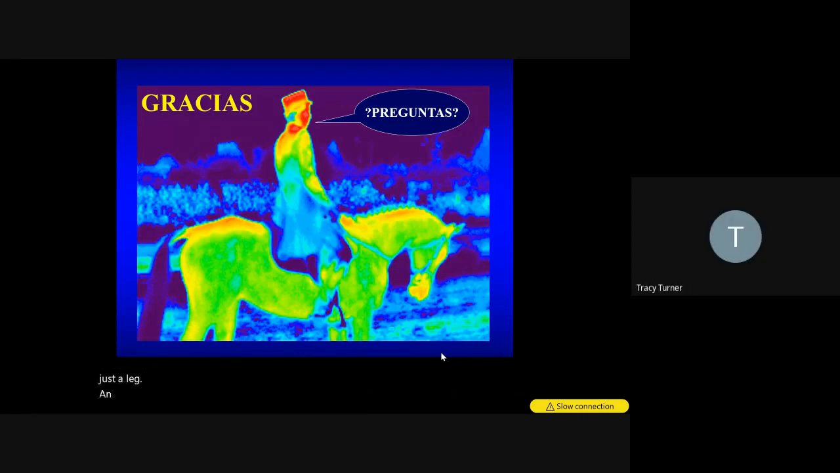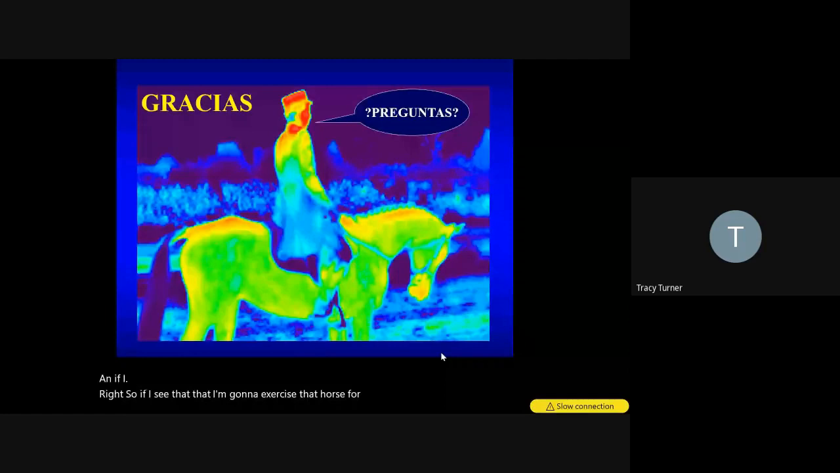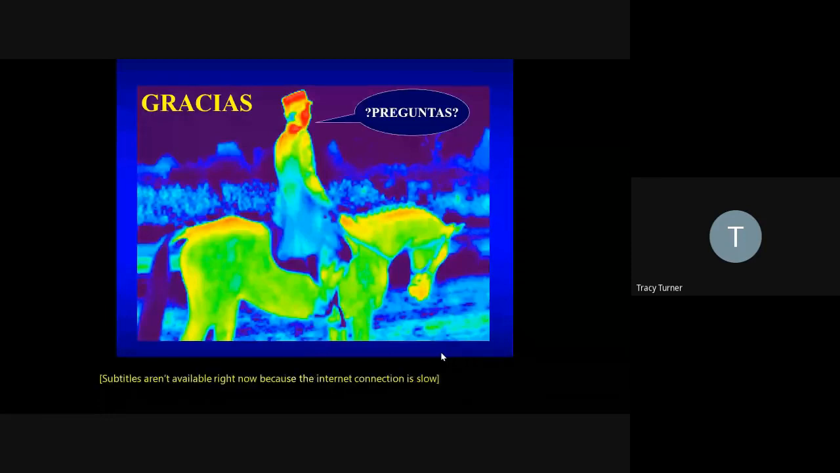Just one, right. So if I see that, I'm going to exercise that horse for 10, 15 minutes. If that's real, it won't warm up. I think a lot of these are purely physiologic, and most of those will warm up as soon as you exercise them.